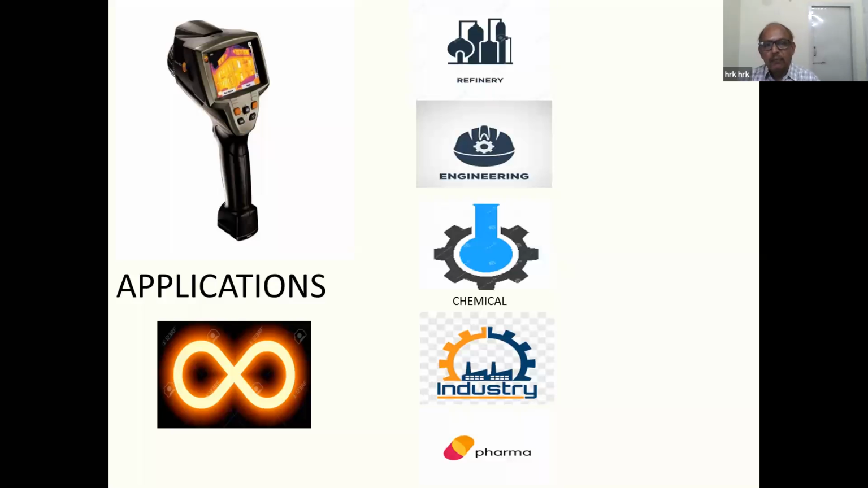Nowadays, the thermographic applications are almost infinite. They range from aerospace, automotive, chemical, electronics, electrical, glass, medical, environment, metallurgy, plastics, to name a few. In any field of engineering or manufacturing, we can see applications of thermography. Now we will see some applications of thermography, the thermal imager, in refinery, engineering, chemical, and pharma industries.